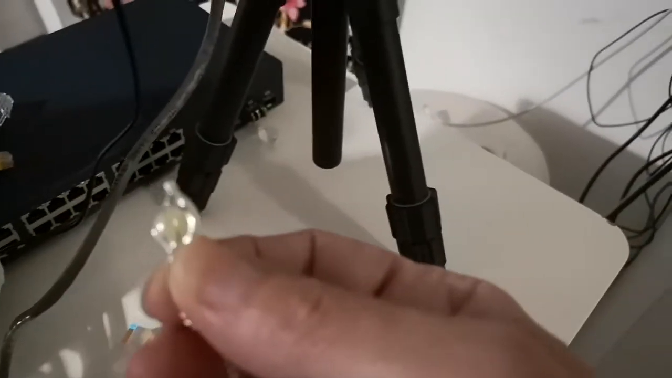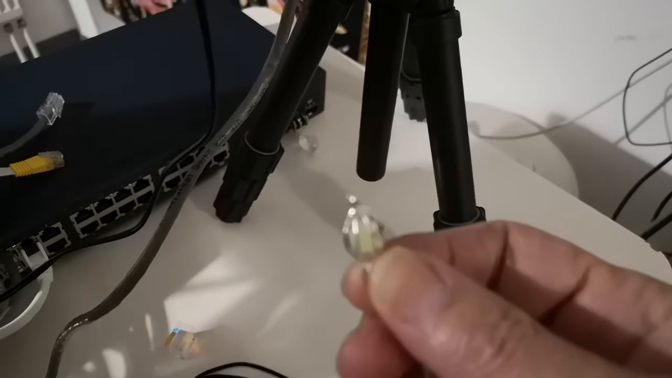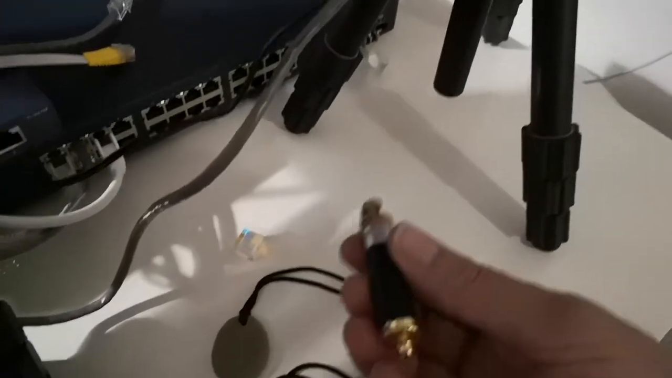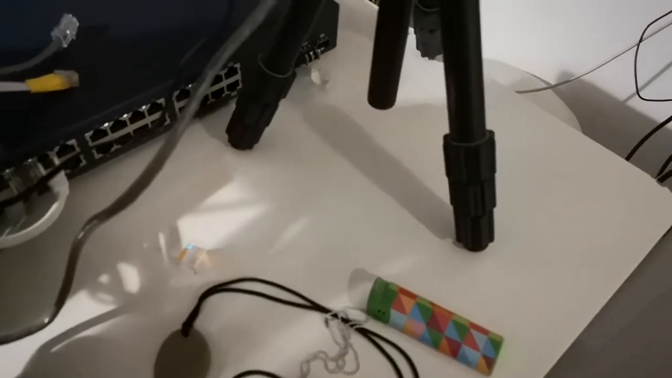Not easy to tell. This must be modern because it was extremely cheap on Amazon, and this is another piece of what looks like stone or glass, and it can absorb light and give a dull green glow in darkness as well. Also got a red laser here, a laser pointer less than 1 milliwatt, to try out. And so what I want to do is to see what happens when I turn the lights off with this little experiment. If I can find the switch.